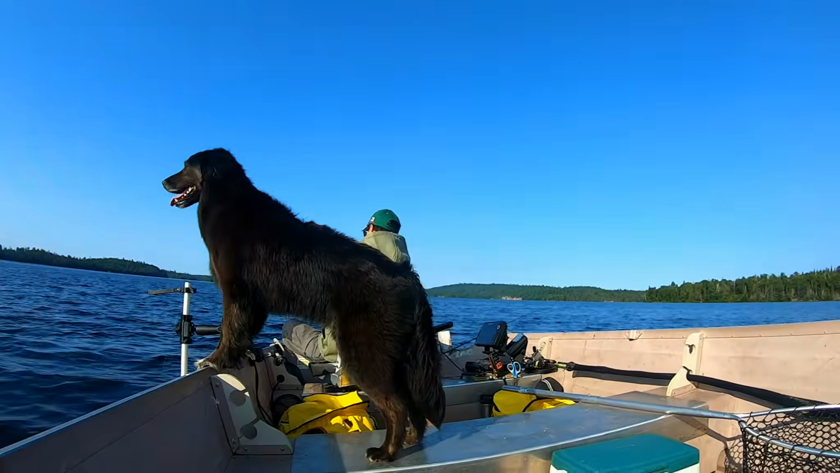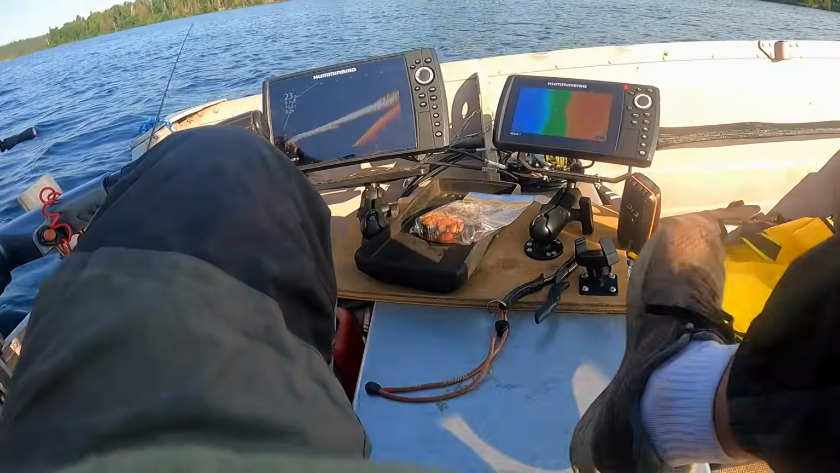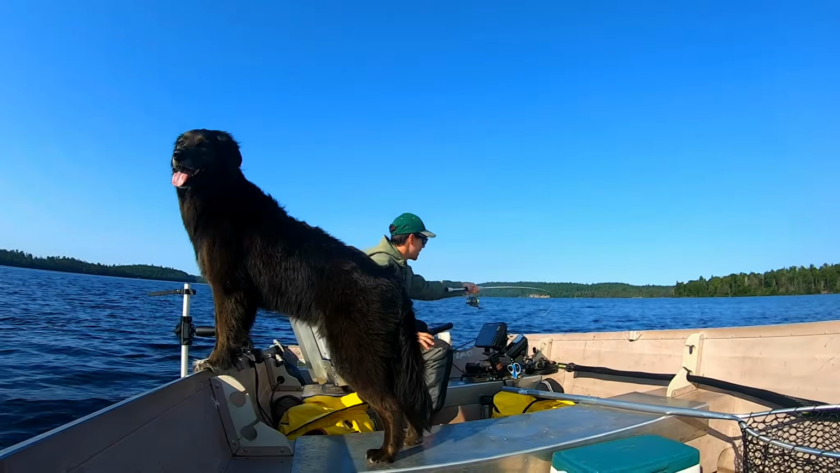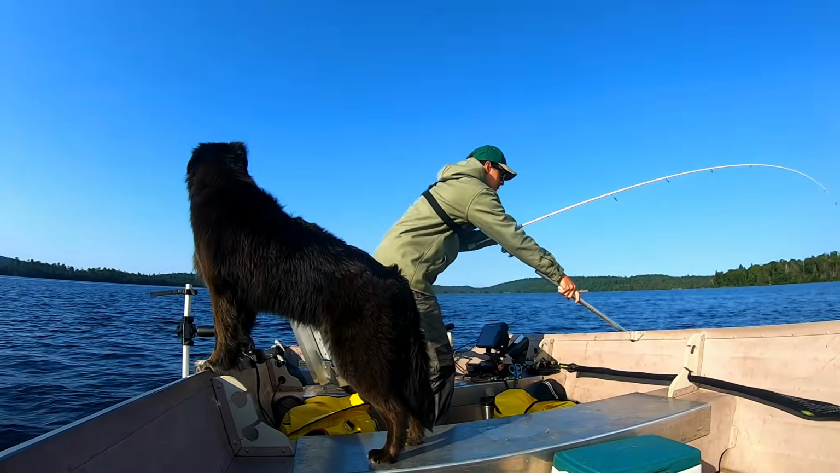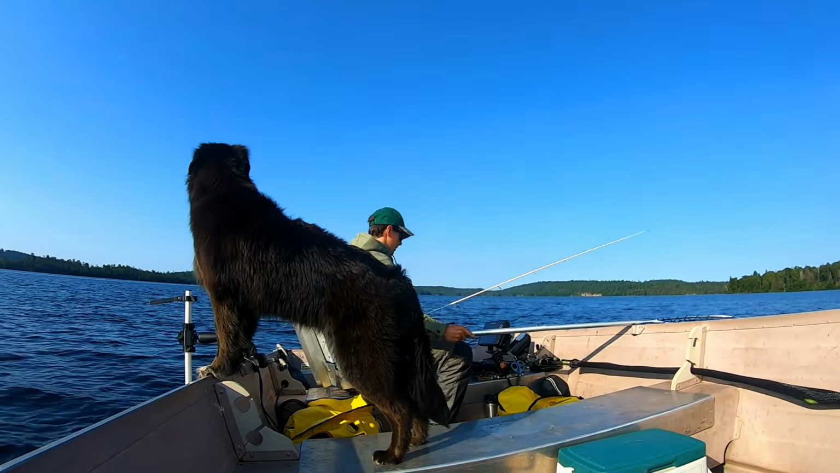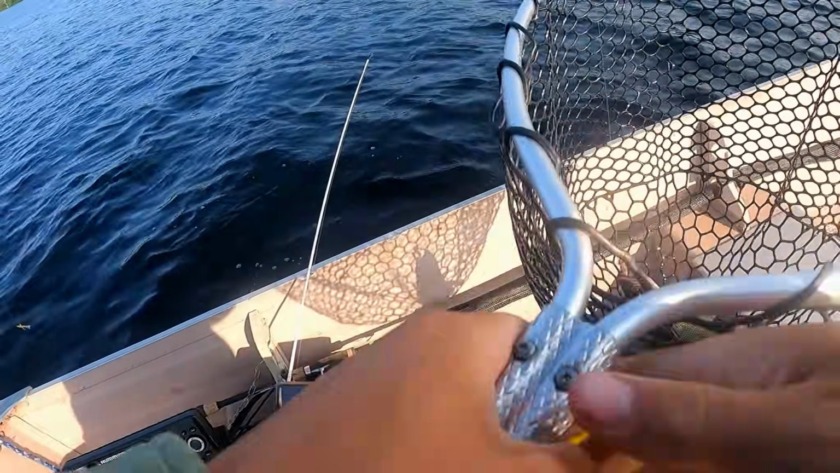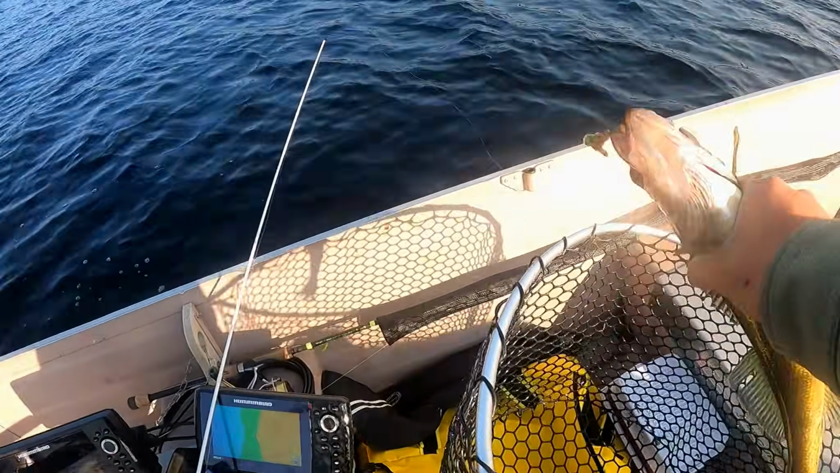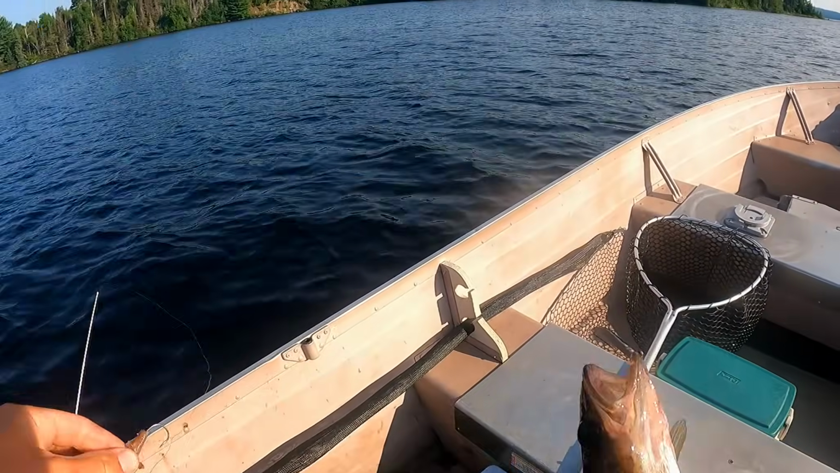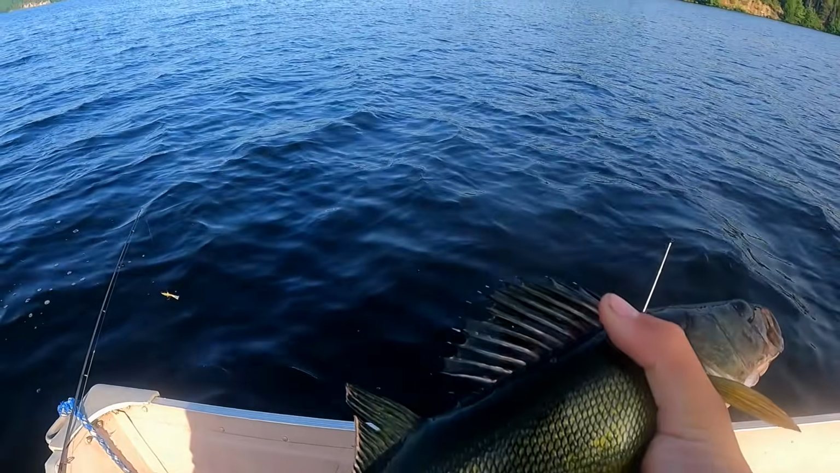There we go. He ate it when it was just sitting there. These fish were all suspended. Jig and worm again. But they're in a very negative mood right now. They're not aggressive. That first one on the jig and wrap was, but the sun came up a bit higher, and another nice walleye, another great eater.